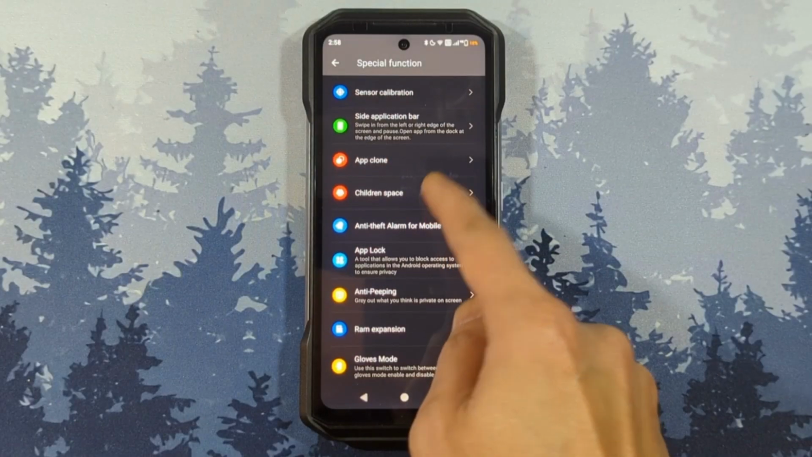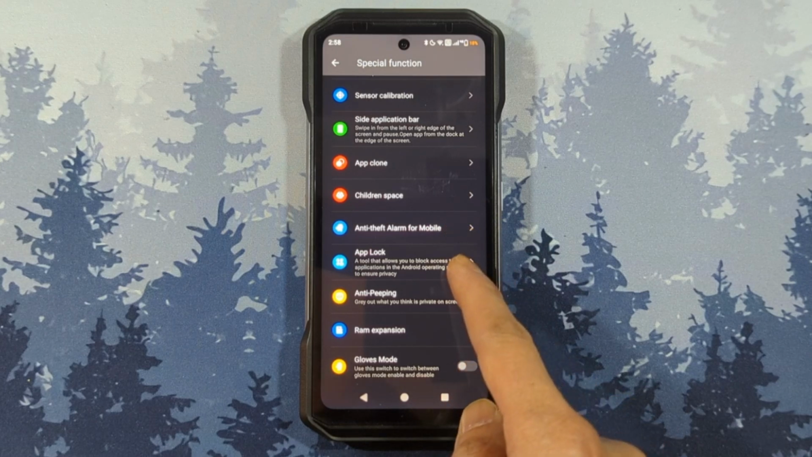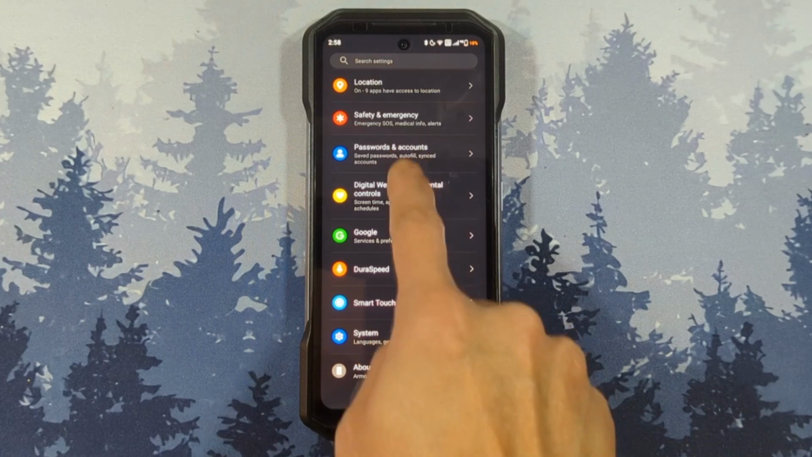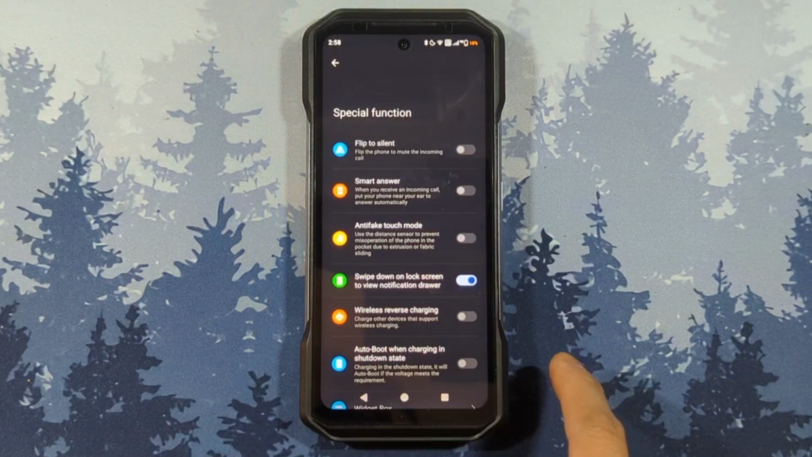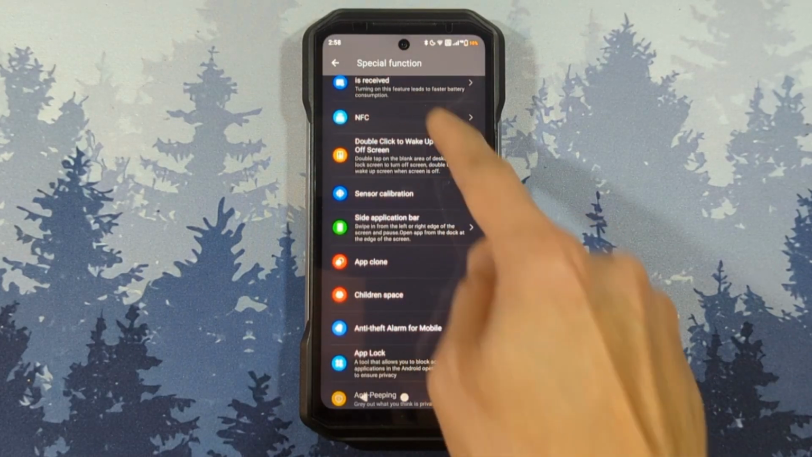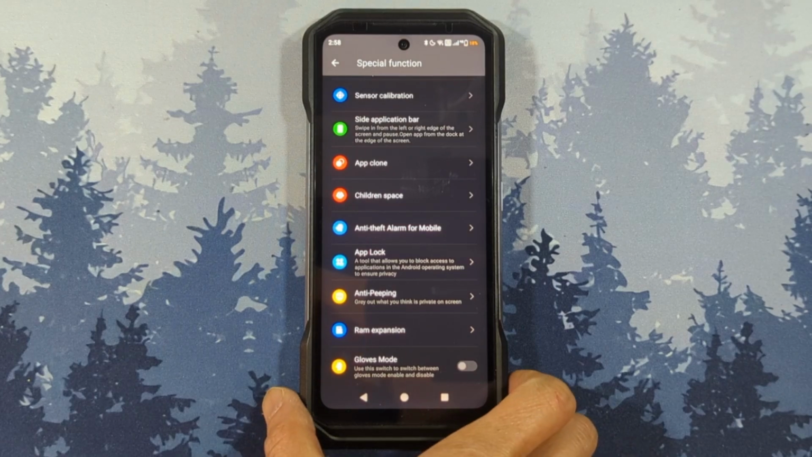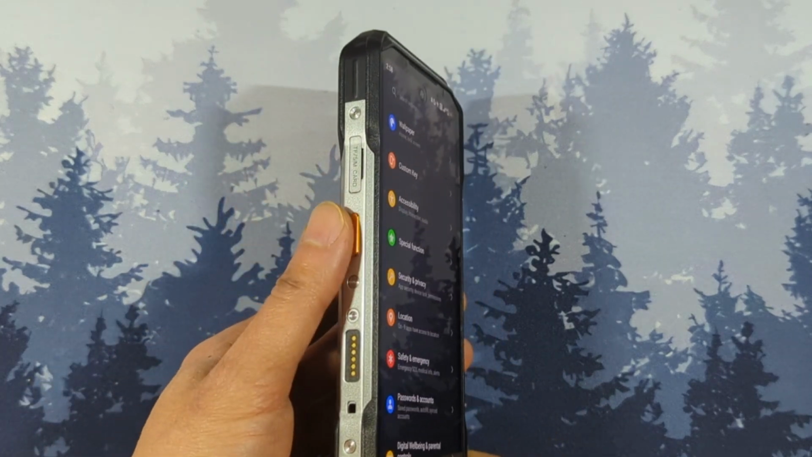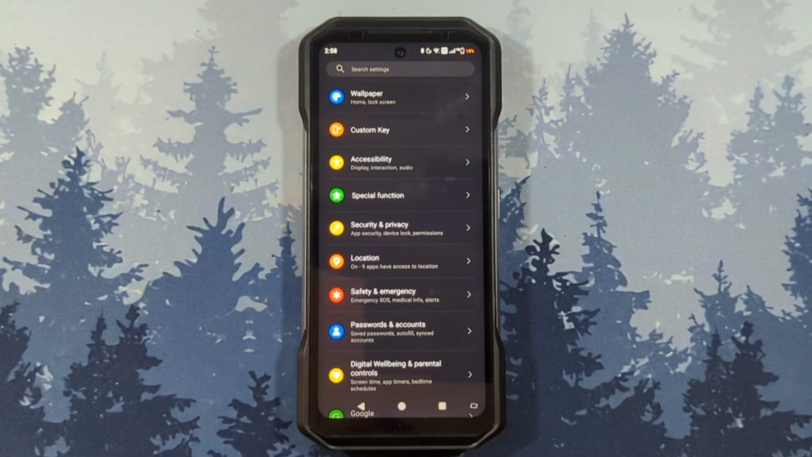There are some really useful features here, such as the anti-theft mode and the anti-peep display mode. However, activating those when you need it requires you to get into the settings and navigate to the specific feature. It would be nice if we could activate some of these with the custom side key. This might be possible by using third-party apps to set this up, but it shouldn't have to be this way. This should be set up out of the box.